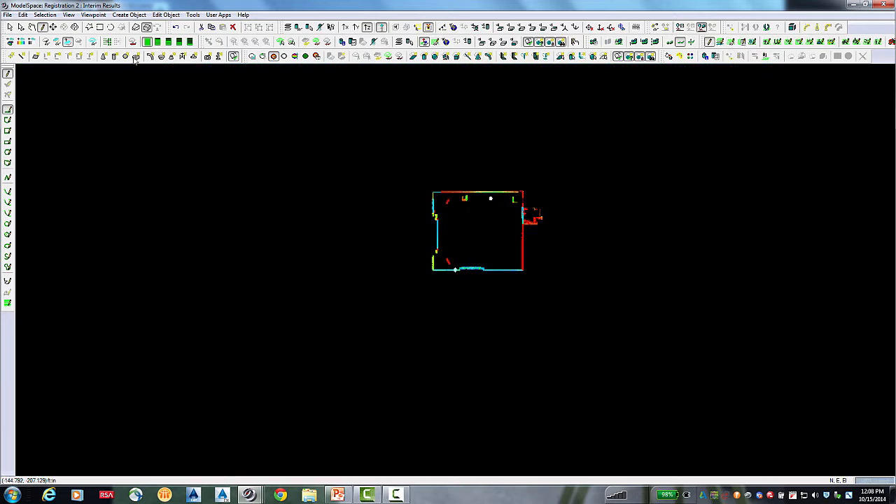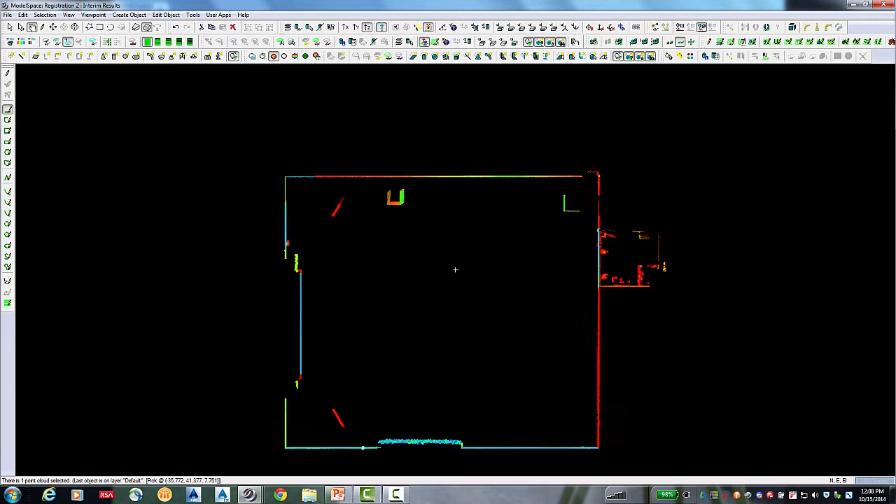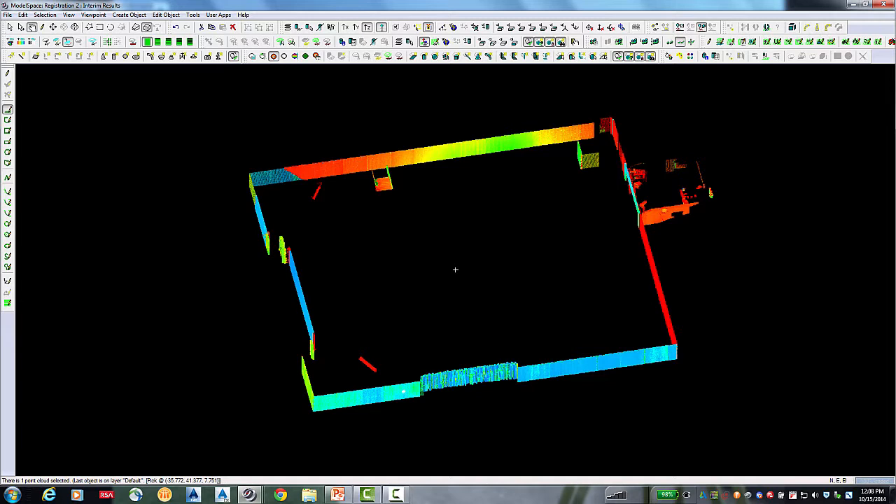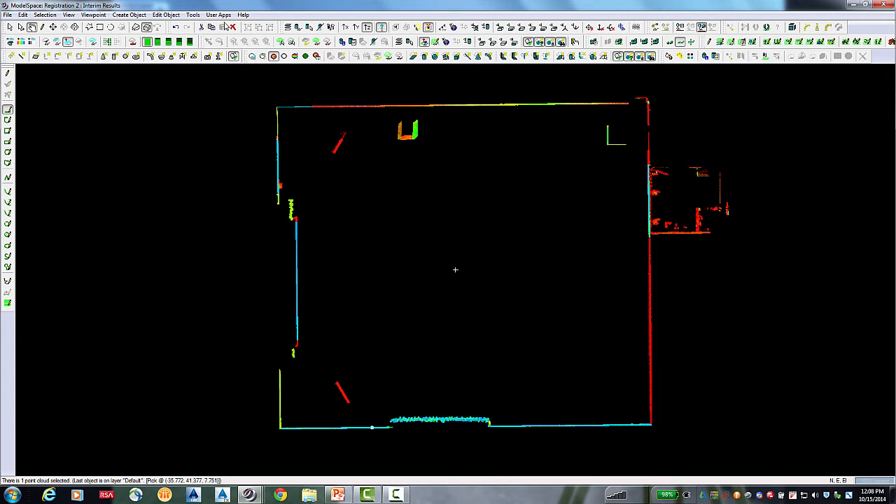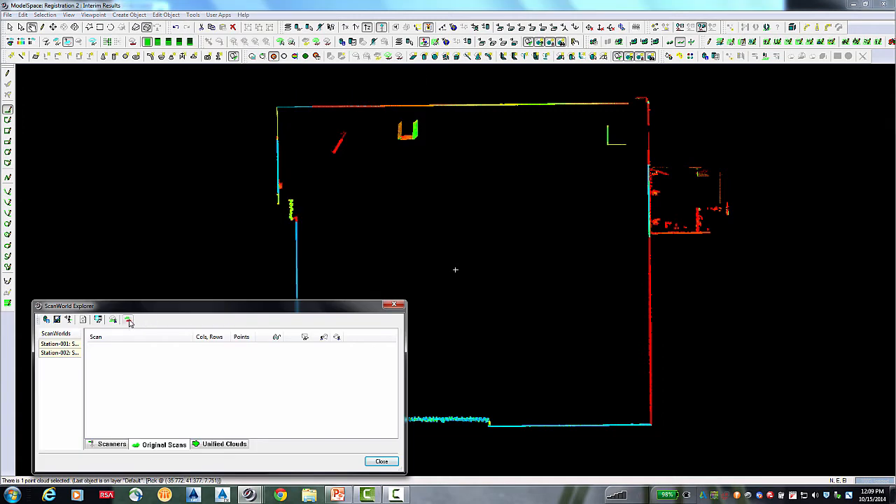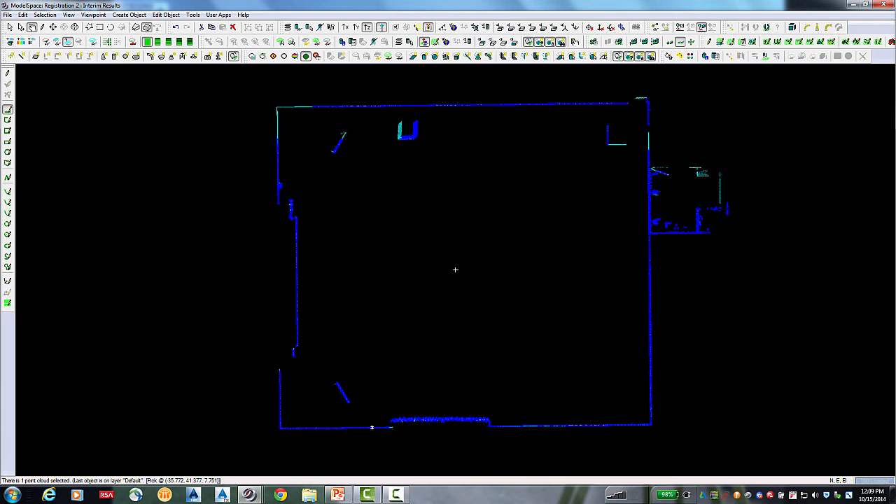Turn off my reference plane, and I can zoom into the registered point cloud of the auditorium and just visually QA/QC the lines, make sure the walls look like they line up, which they do. I can go into my Scan World Explorer and actually discolor each station a different color.